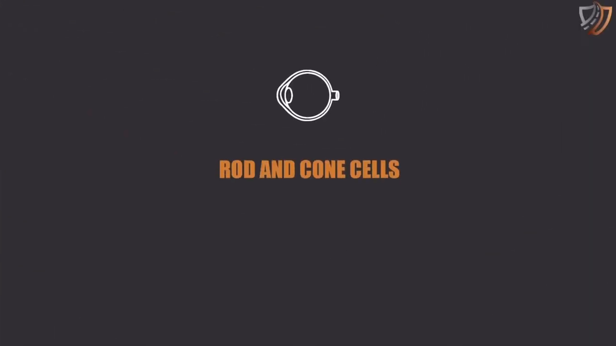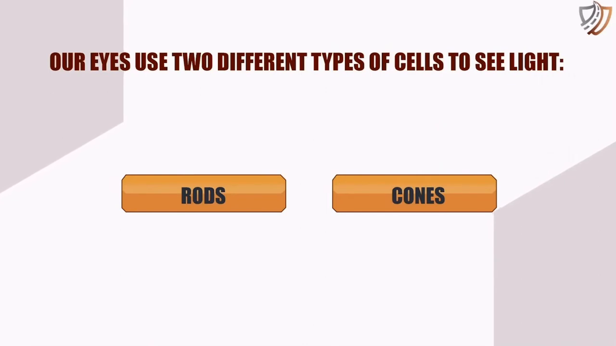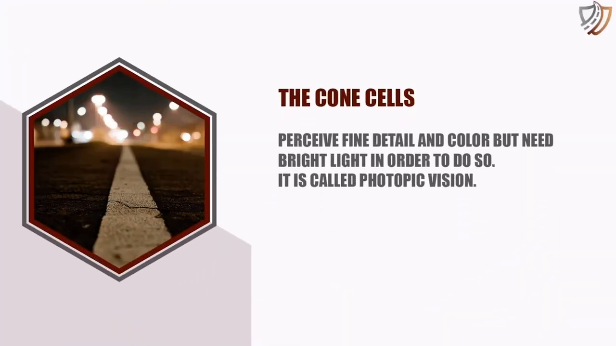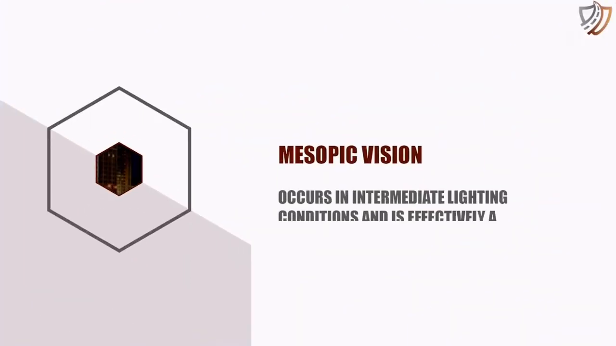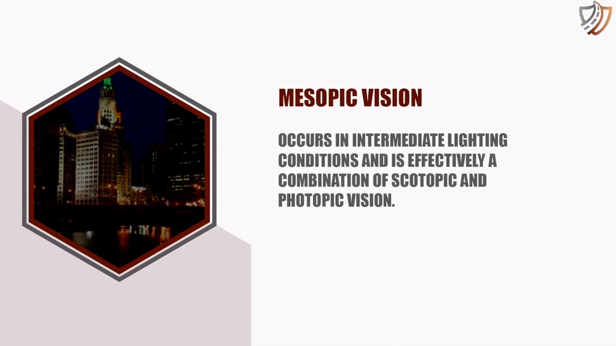Rod and cone cells. Our eyes use two different types of cells to see light: rods and cones. The cone cells perceive fine detail and color, but need bright light in order to do so. It is called photopic vision. Rod cells can only see black and white and have poor resolution, but remain sensitive even in very low light. It is called scotopic vision. Mesopic vision occurs in intermediate lighting conditions and is effectively a combination of scotopic and photopic vision.